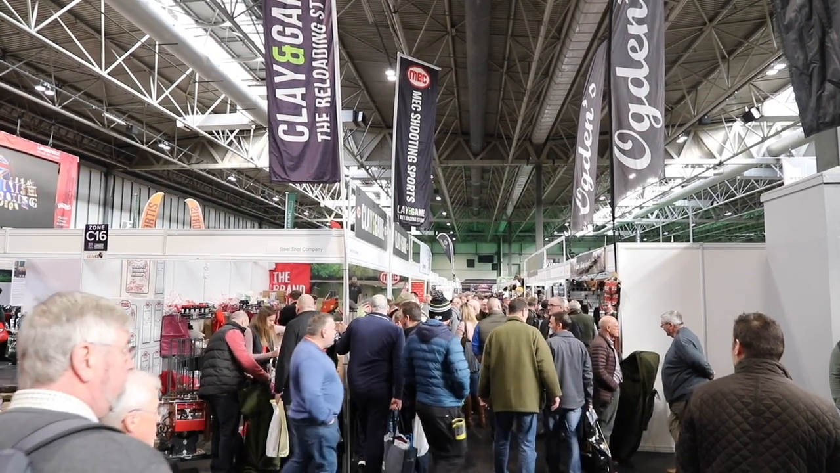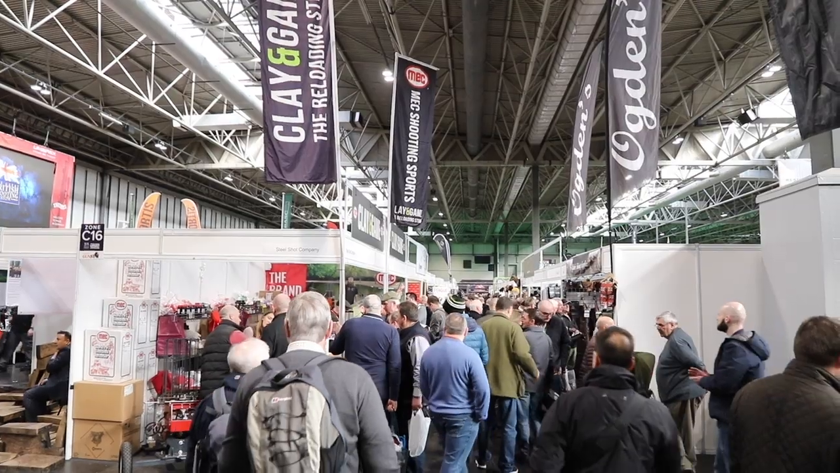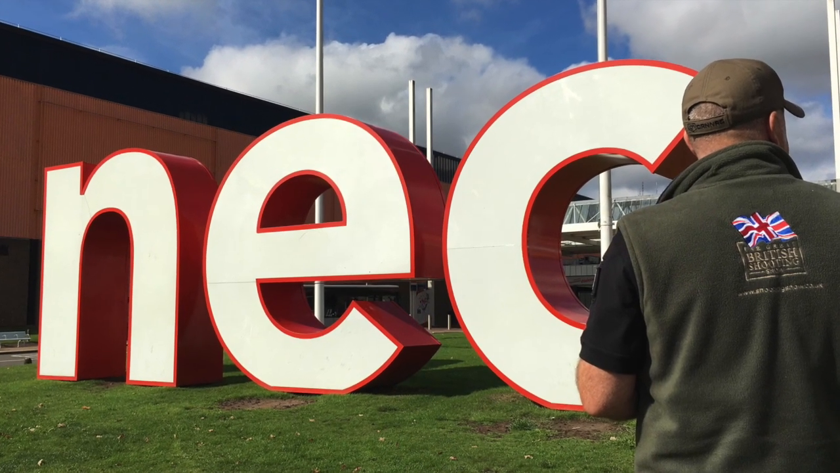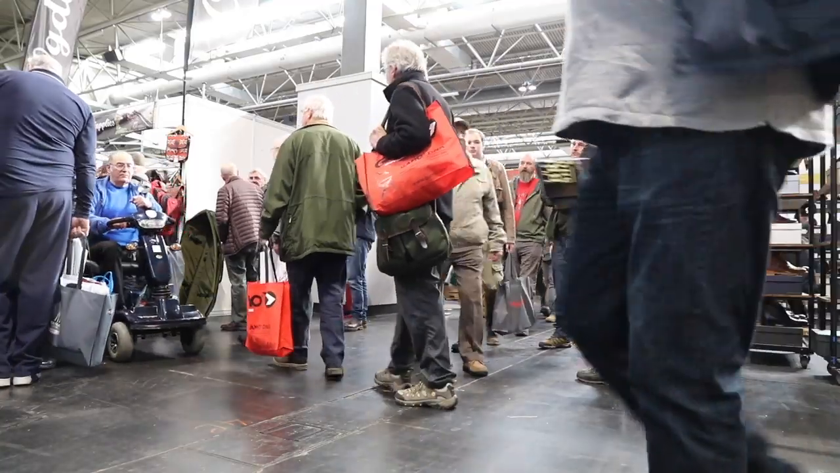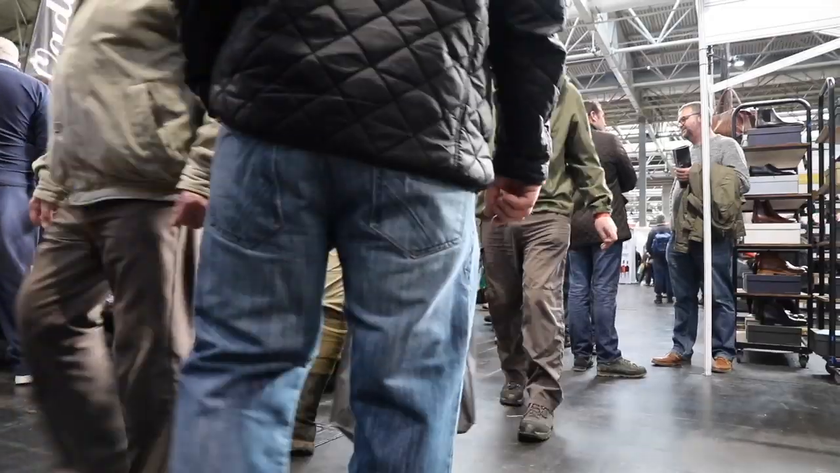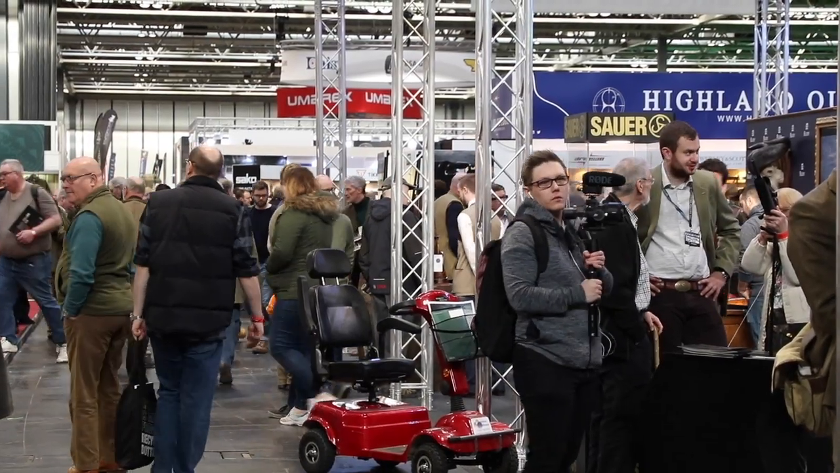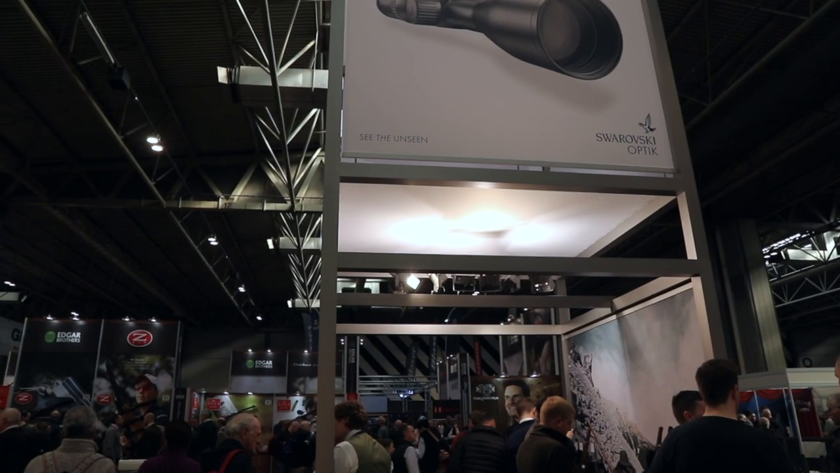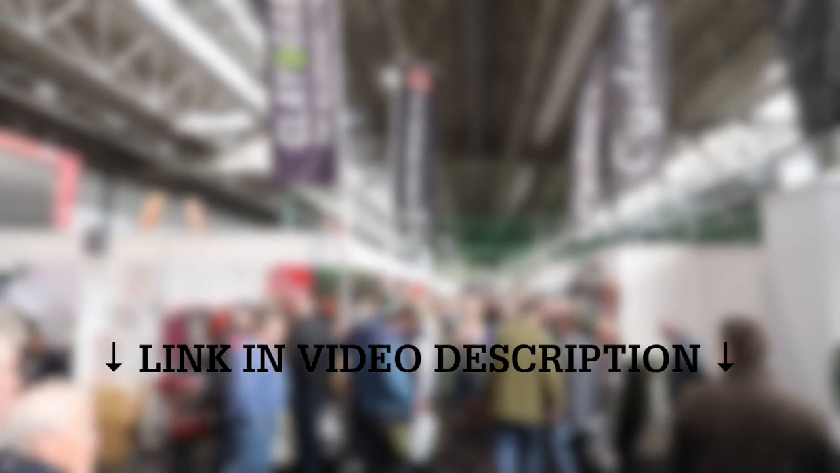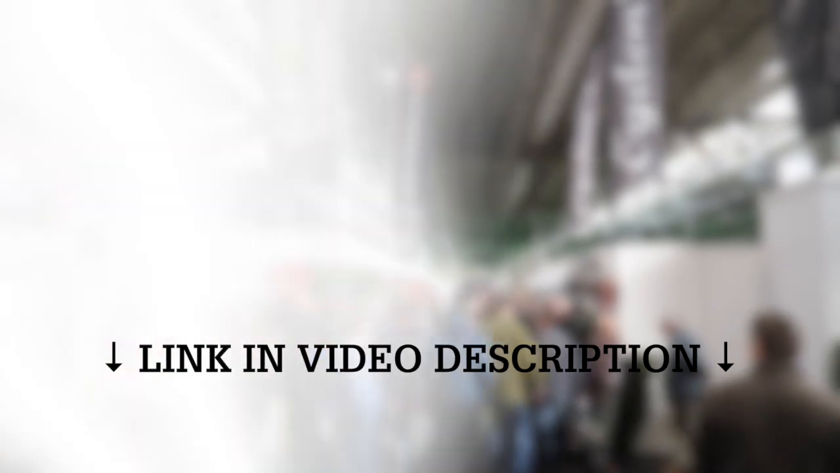The British Shooting Show still needs your help to fight off pressure from antis on its host venue, the NEC. After succeeding in getting the NEC to ban safari companies from the show, campaigners are trying to force a U-turn on free entry for under 16s when accompanied by an adult. Shooters can help by signing the petition to help save the British Shooting Show and by sharing as many positive stories about shooting as widely as possible. You'll find the link to the petition in the description for this video.